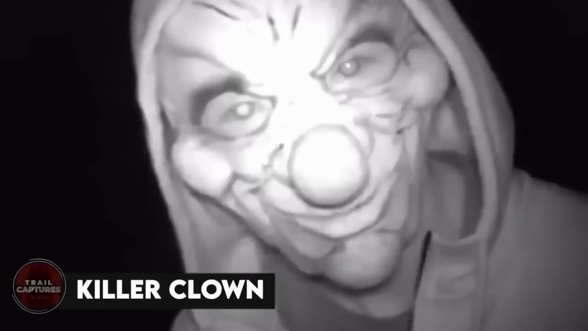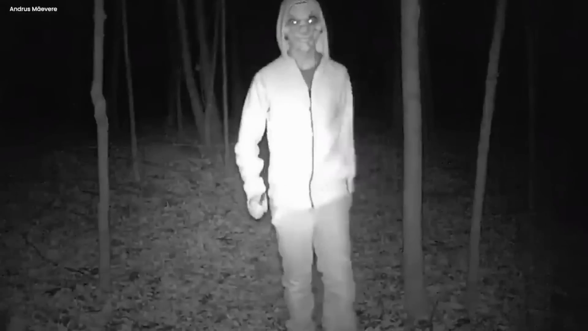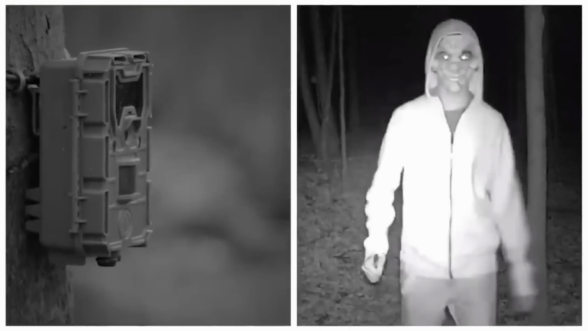Killer clown. A strange and unsettling video emerged from a deep forest, puzzling both the operators and viewers. They witnessed a spooky clown figure that made them feel uneasy. This eerie clown was seen walking among the trees, only visible through the night vision of the trail camera. Strangely, it seemed like the clown noticed the hidden camera and confidently moved toward it. The reasons behind this mysterious figure's presence remained unclear.